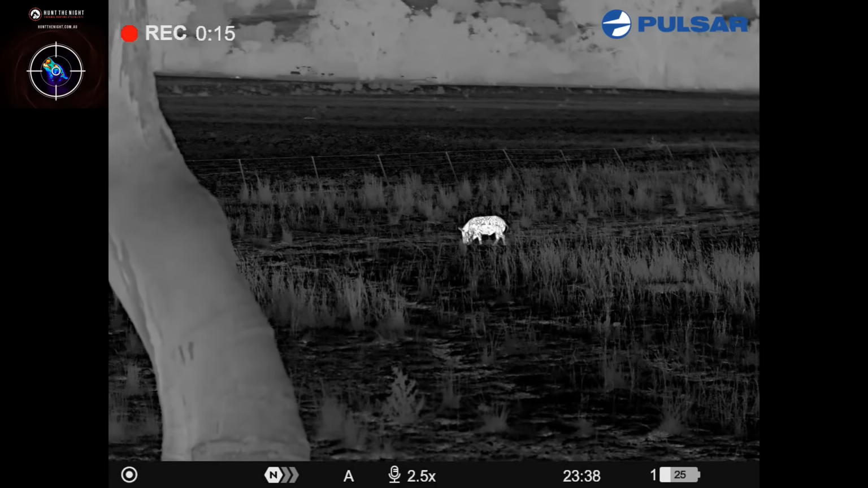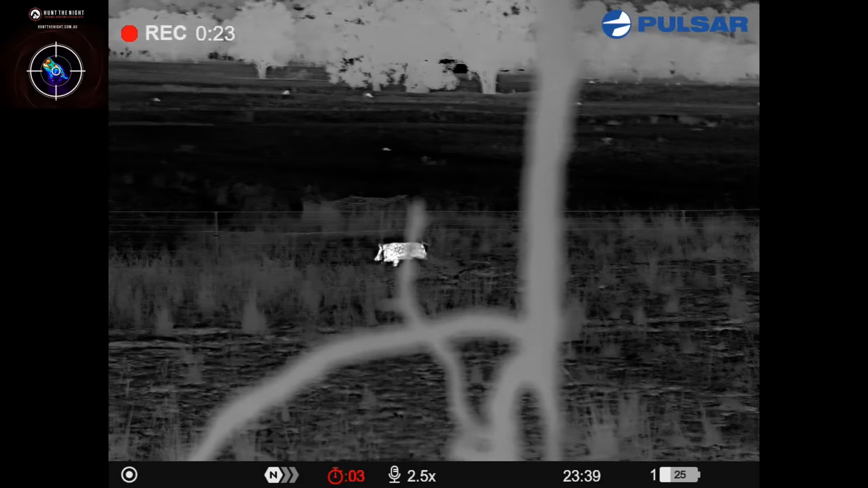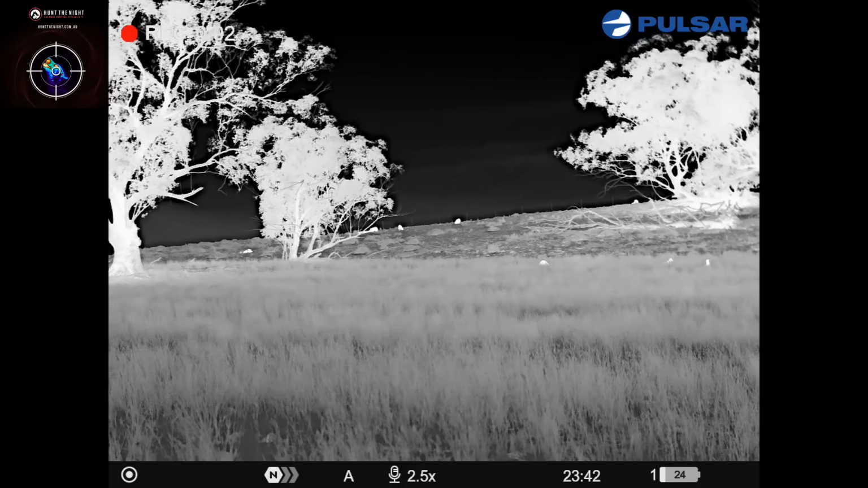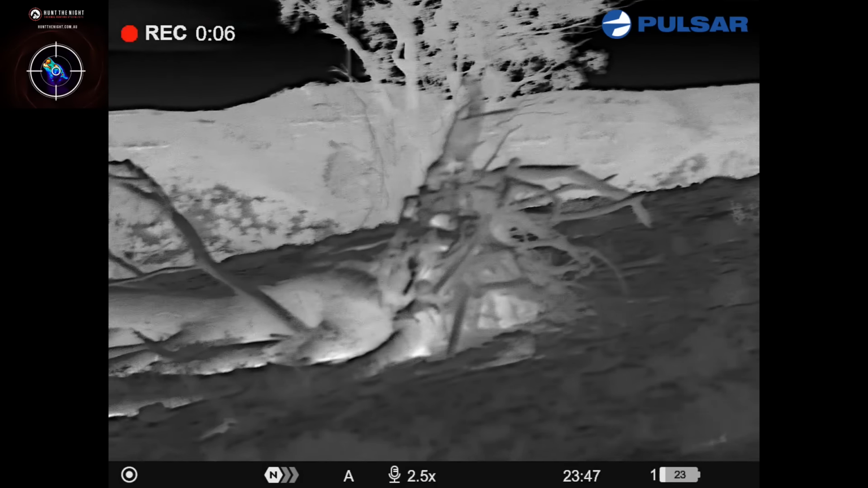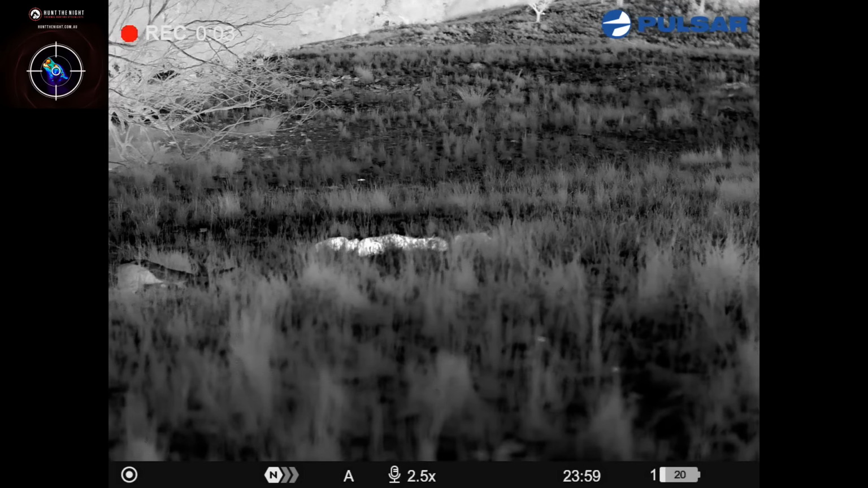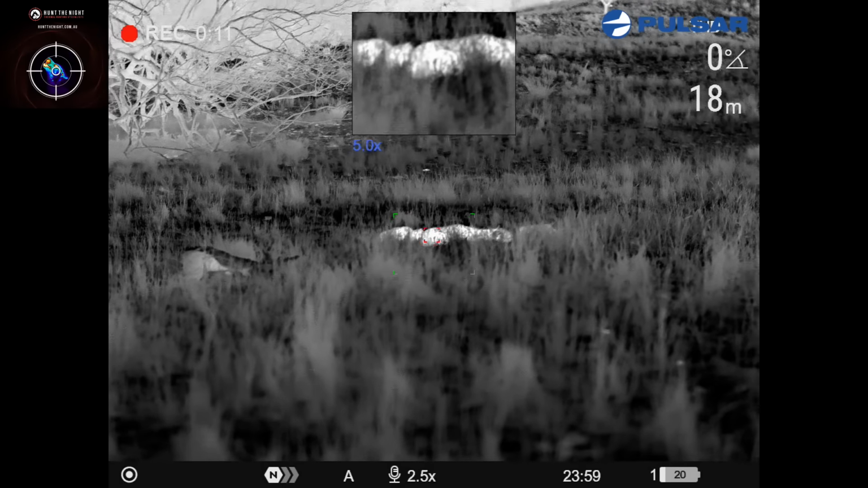I'm gonna let this pig walk out onto that crop. I'm not sure where, but up there. I can hear pigs squealing. He's just smelt me. There's my bigger group of pigs up there on that skyline. Shit, those things are gonna scare those bloody pigs. I'm pretty sure they're pigs. 18 meters.